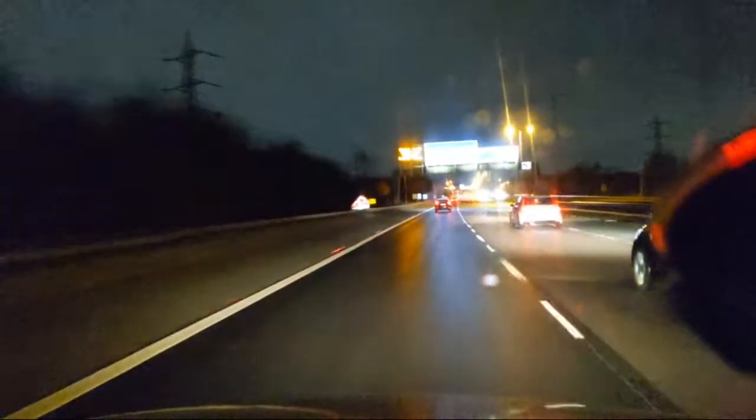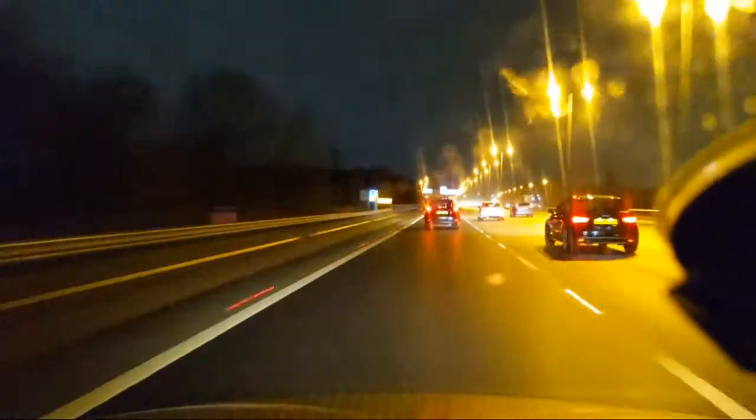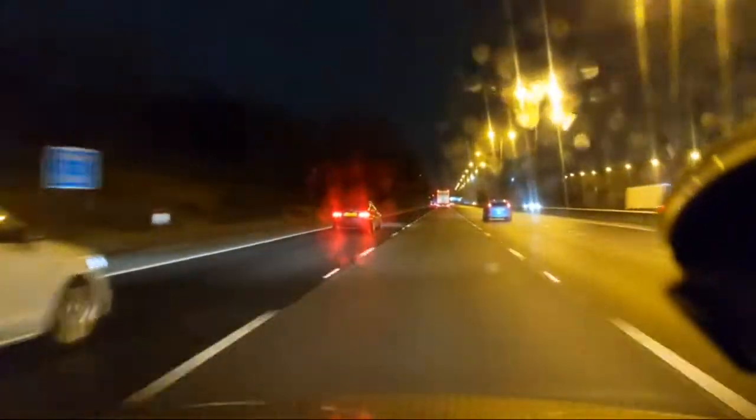This part of the motorway is busy. Crikey. This car's going off here, that'd be good. I don't think it is, but I think that black car is. I have no idea what's going on here with these lot. I'm only doing 70.